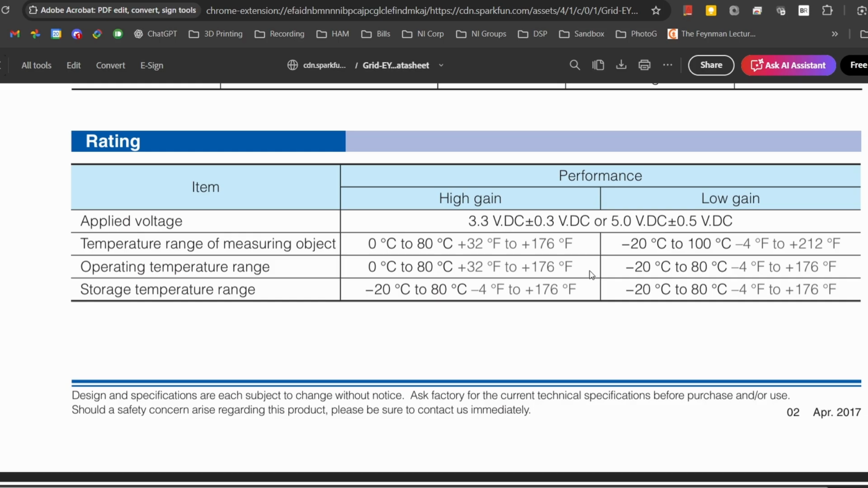So you can see some of the specifications here. That's a little bit less critical of all the things that we're looking at. Let's see, there's the high gain, 32 to 176 degrees Fahrenheit. Gives us exactly what we're looking for. So that works pretty well.